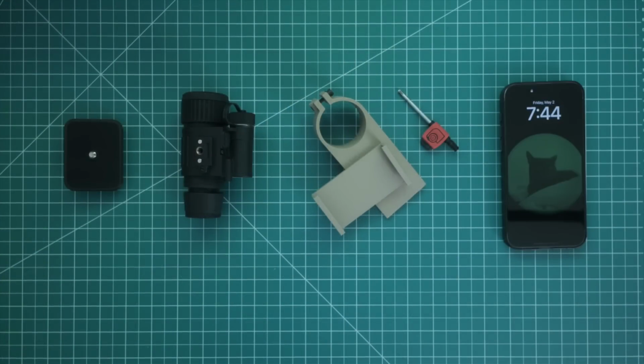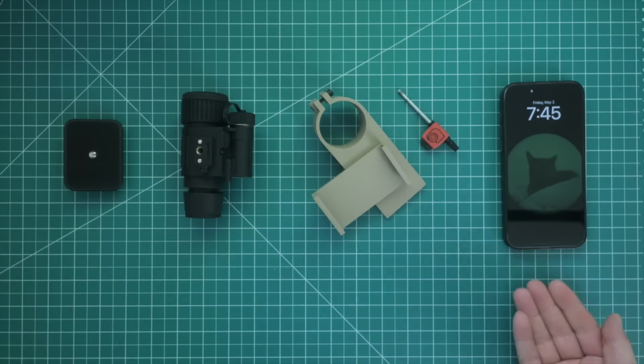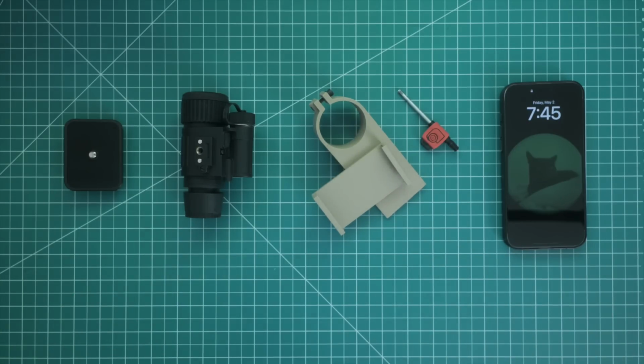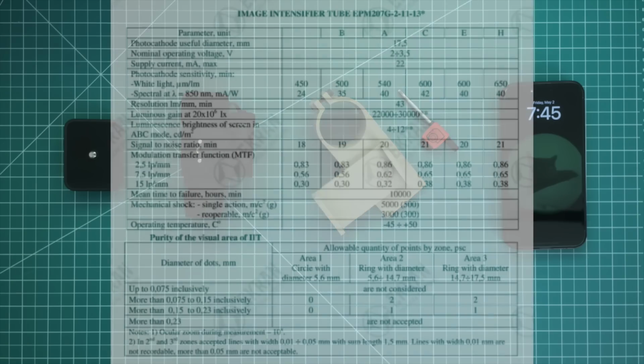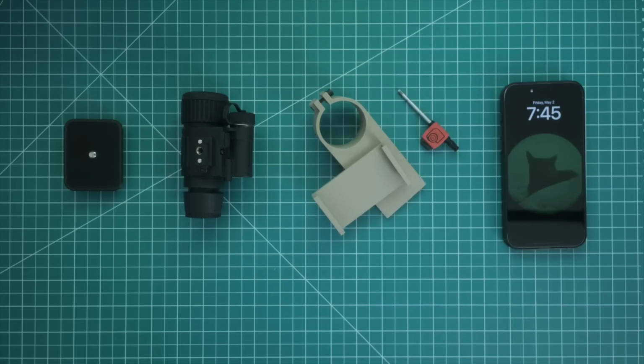Alright, quick note on the setup so you know what you're seeing. This footage was shot through a Gen 2 Plus green phosphor tube in an NVM14 housing, using an iPhone 15 Pro Max and a 3D printed adapter. Despite the Gen 2 Plus label, the best spec sheet I found puts this tube at around 1000 FOM, very low end by 2025 standards. Let me put together the whole kit so you can see what it actually looks like.